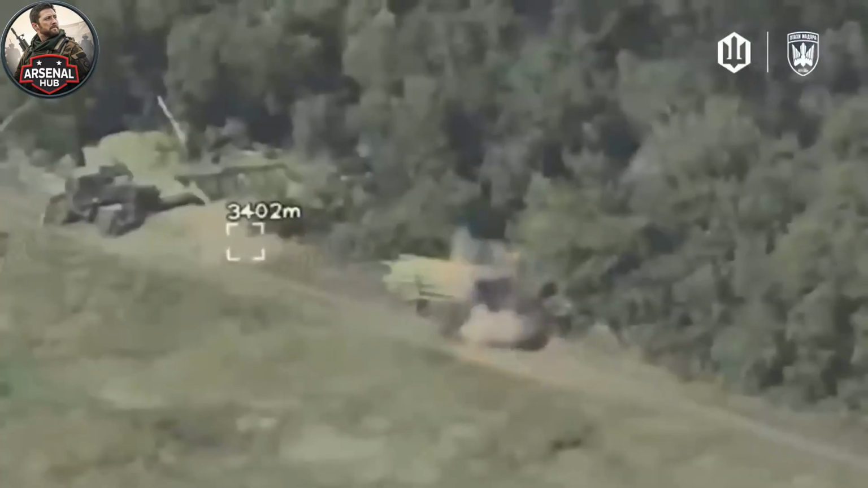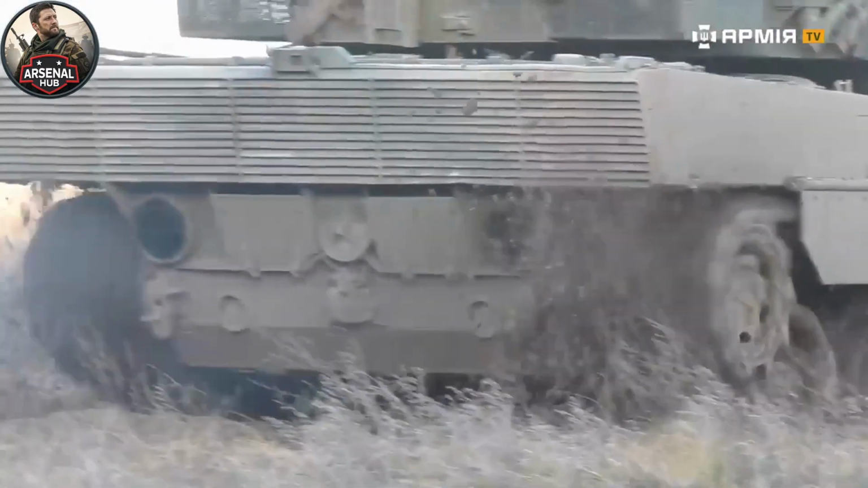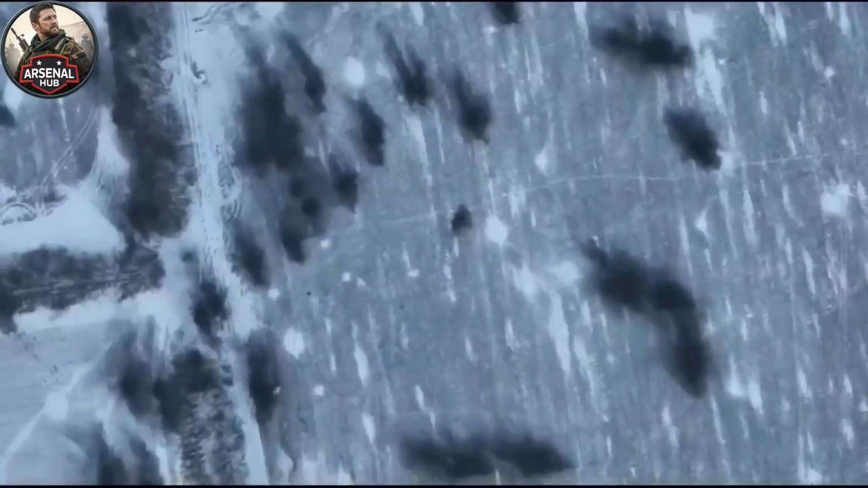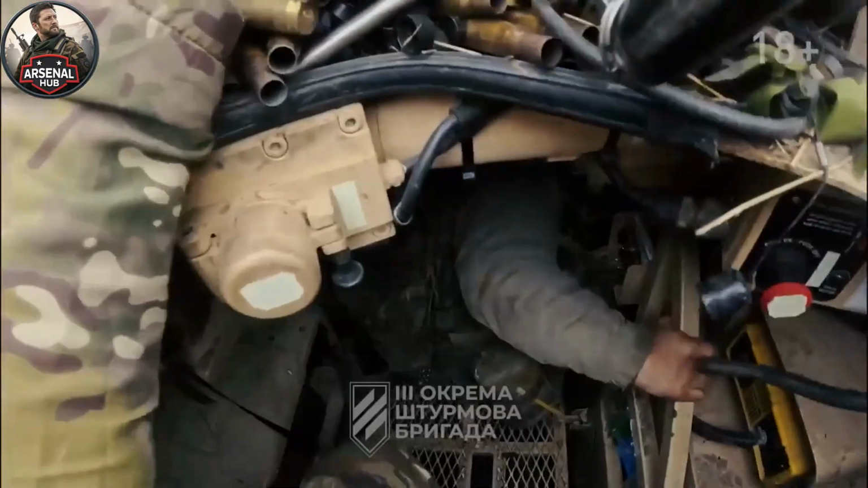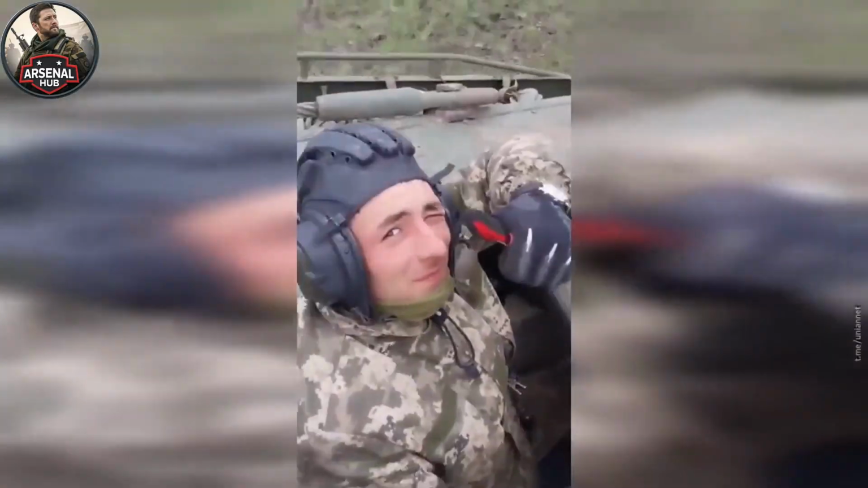Points where the road curved or crossed open ground, where vehicle speed would be reduced, where the approach angles for anti-tank missiles would be optimal, and where Ukrainian crews could observe an extended section of the road rather than a narrow slice. The thermal imaging equipment that Ukrainian anti-tank crews were using does not care about darkness.